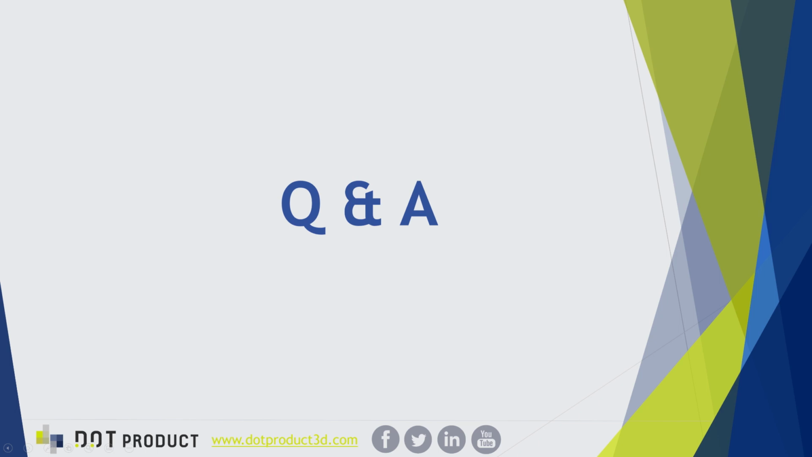Absolutely. So what is the best output format to preserve measurement when importing point clouds to Recap? Typically, we find that working directly in the native .dp format is your best option when you're working with solutions that offer that as an option, Recap being one of them.